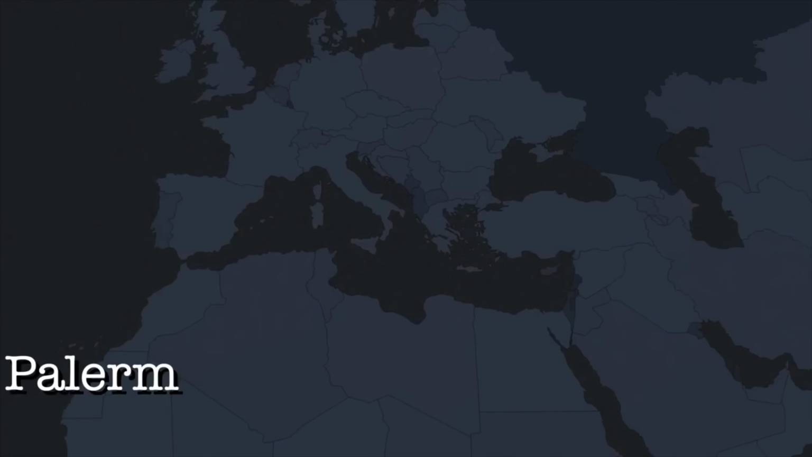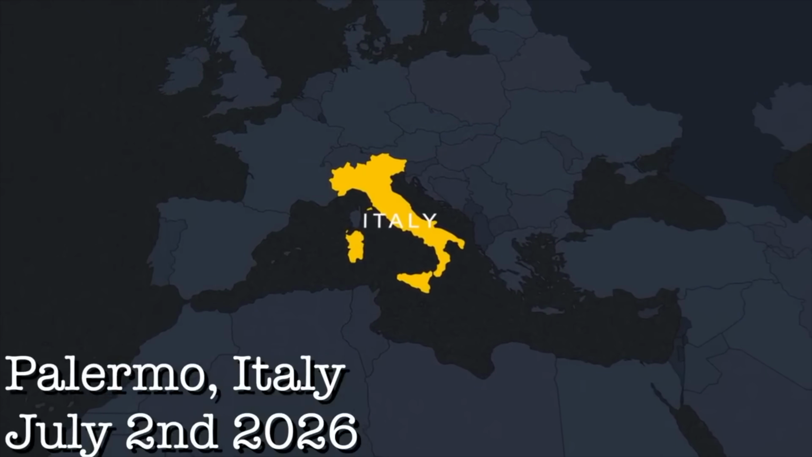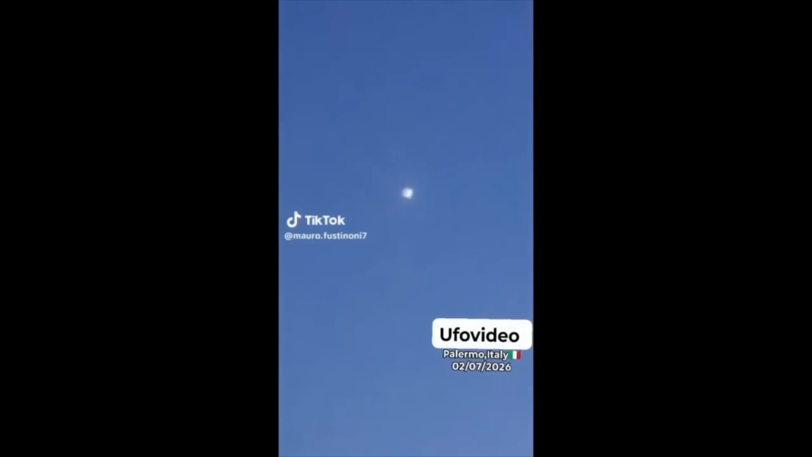Next, over Palermo, Italy, July 2nd, 2026, witnesses saw a strange craft in the sky that was square in shape, like a recent UFO we covered. However, witnesses say you couldn't catch it as well on camera, but there seemed to be a pulsing in the center. Like the center was its energy source, and the pulse rippled around the whole craft. It was like a water ripple, but light instead.